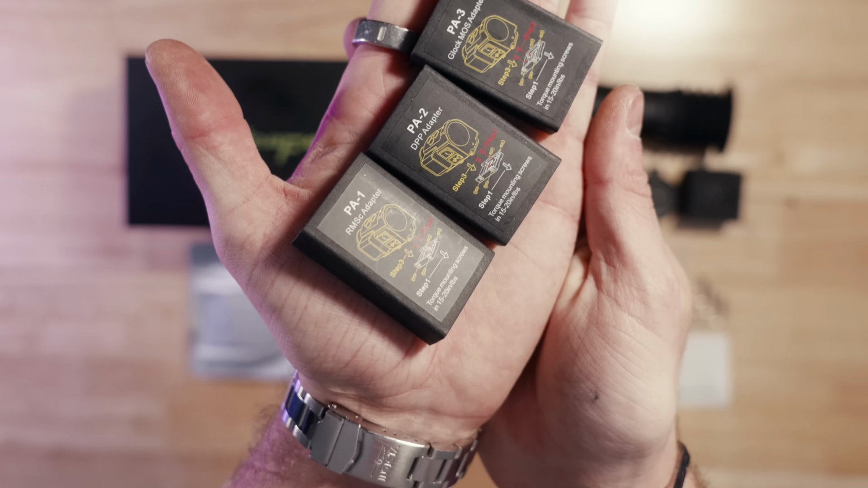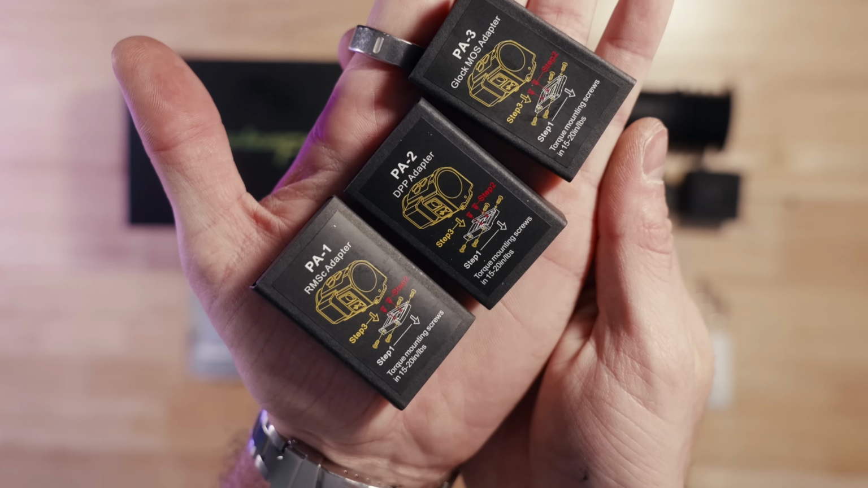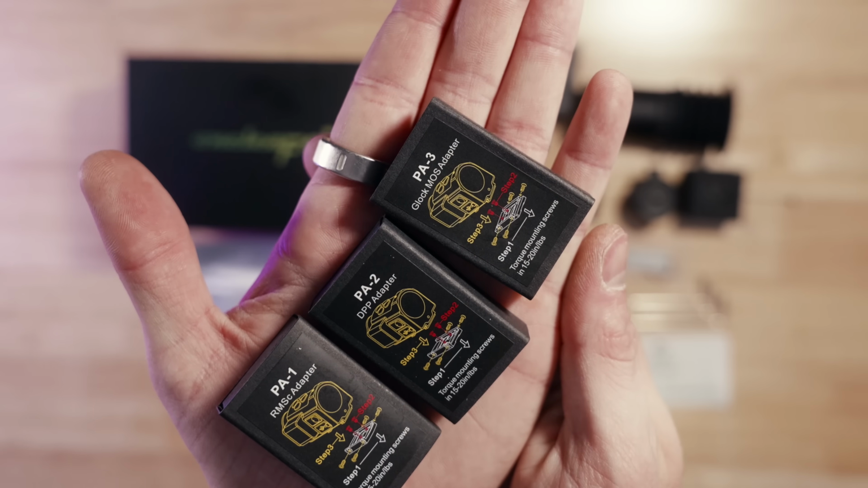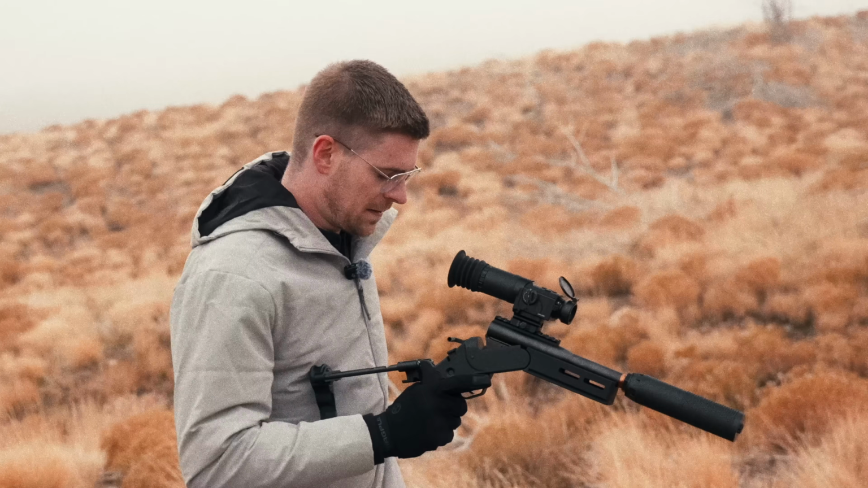You're going to get an RMSC plate adapter, a DPP plate adapter, a Glock MOS pistol adapter, and it's going to come pre-installed with an RMR plate adapter on it. Because again, they're expecting you to mount this to a handgun, or at least letting you know that you can mount it to a handgun.